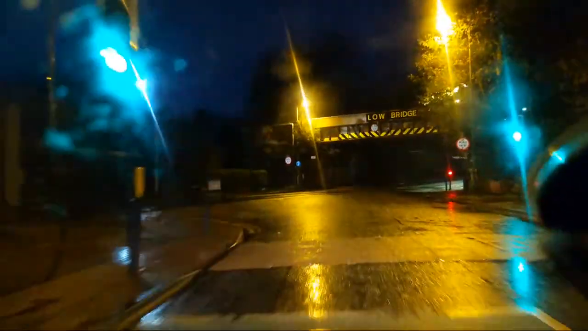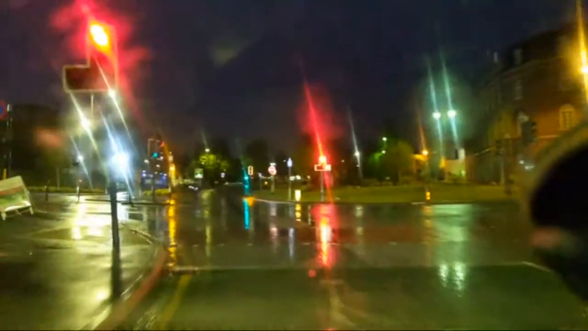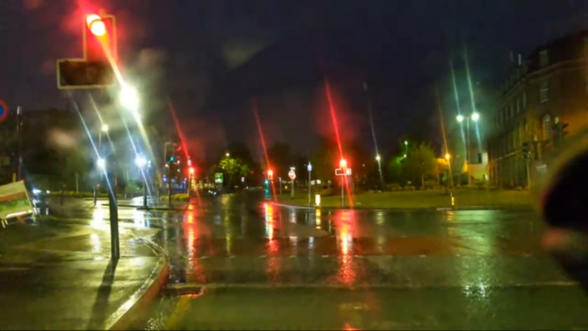I forgot the fact I have to slow down on this bit of road. But never mind. We did it anyway. Oh, we're on green there, but they'll probably be on red by the time we get there, which means we'll be stuck there for about a week and a half. Yep, there you go. Brr. Arse.